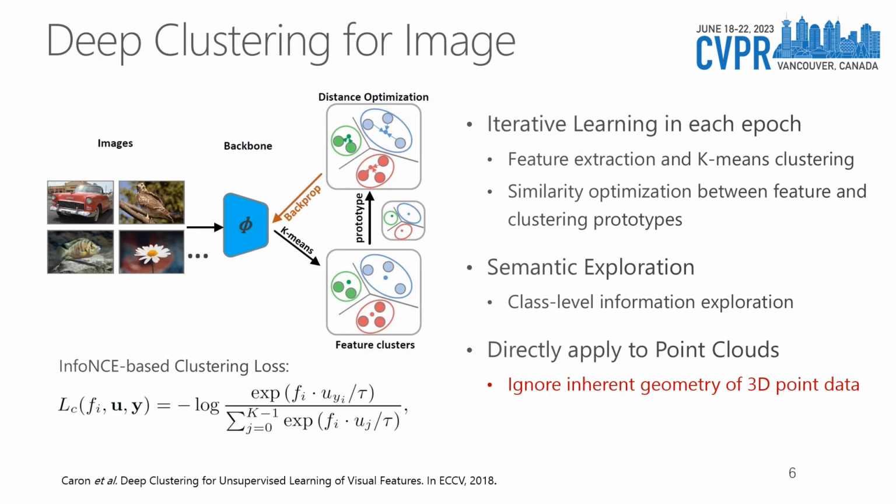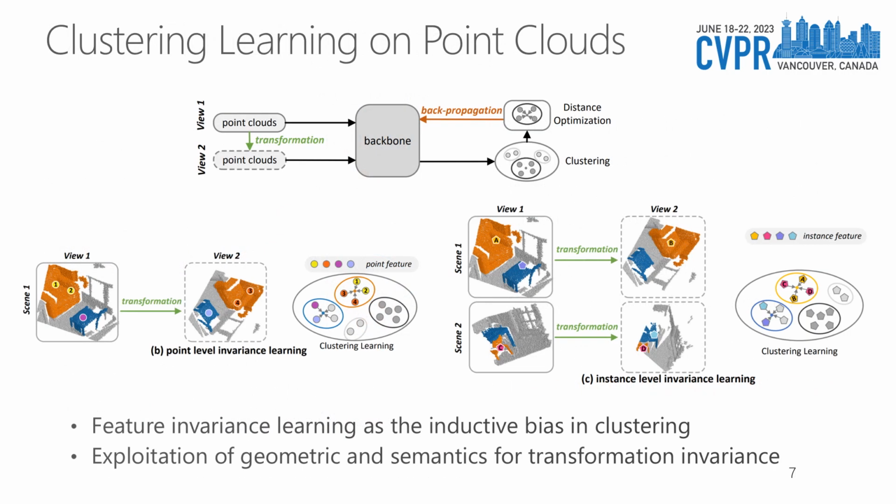Clustering learning in deep neural networks is not new. Previous work, DeepCluster, proposes to iteratively train the deep networks based on the feature clustering results in each training epoch. The class-level data distribution can be estimated, and we proceed along this direction. However, directly applying it to point clouds will ignore the inherent geometry of the 3D data, which is not trivial. Therefore, we propose to additionally include two transformation invariances as the inductive bias to regulate clustering learning.